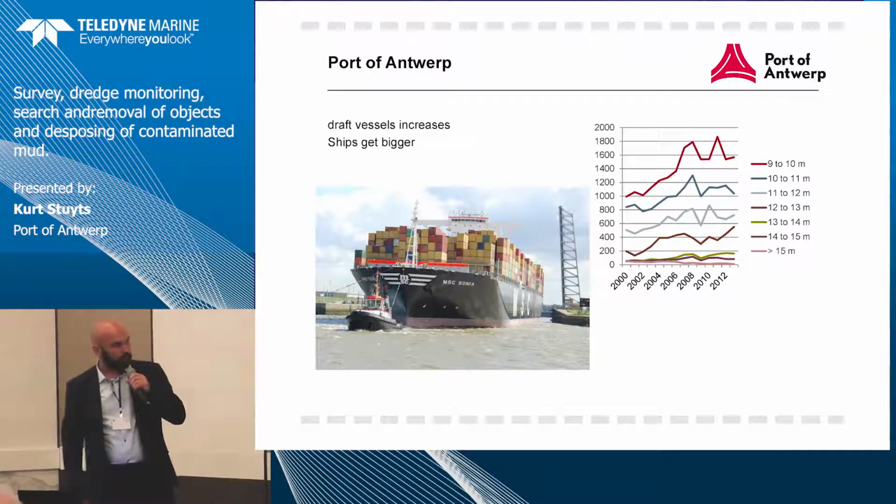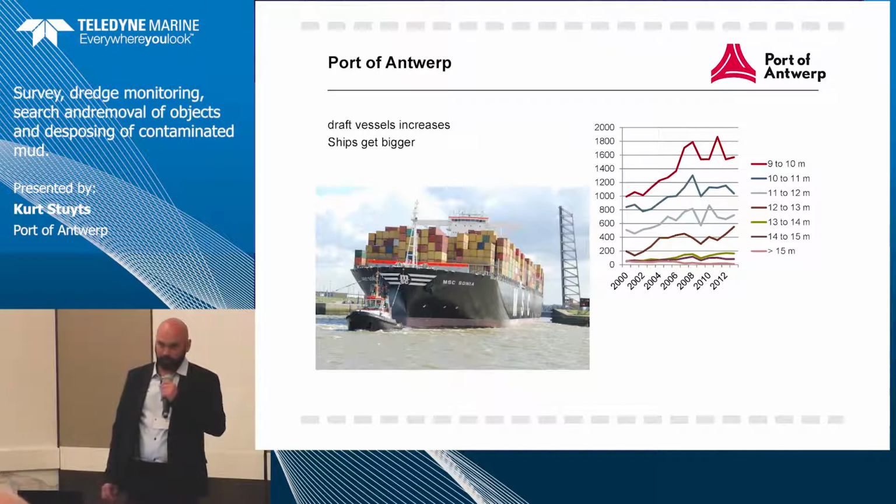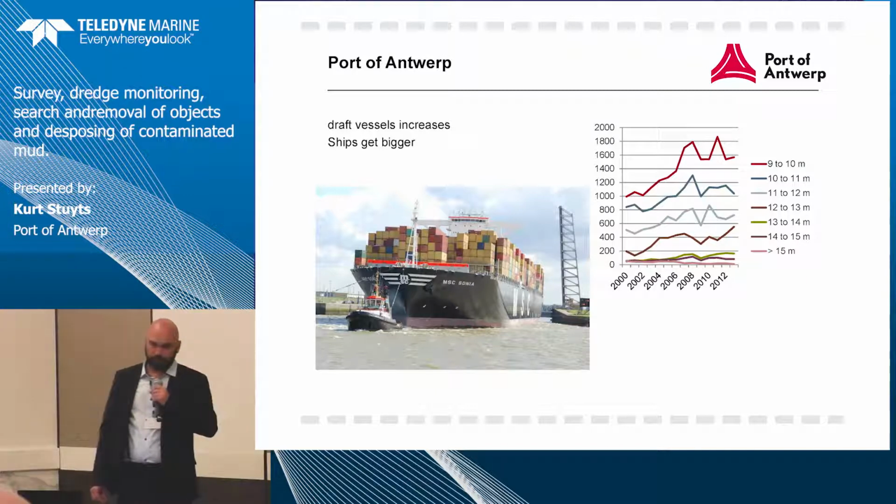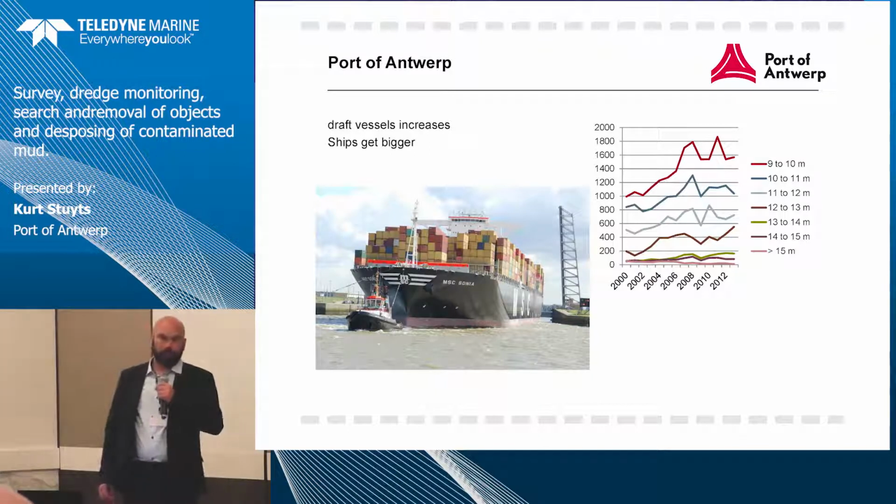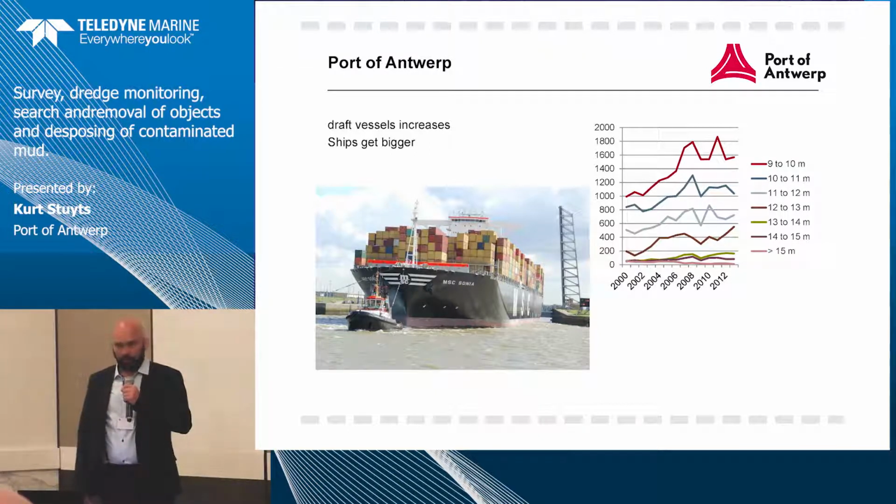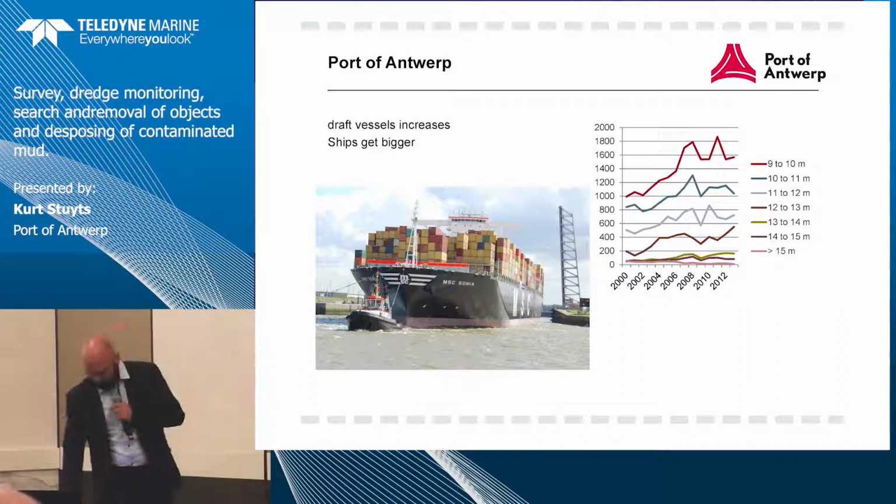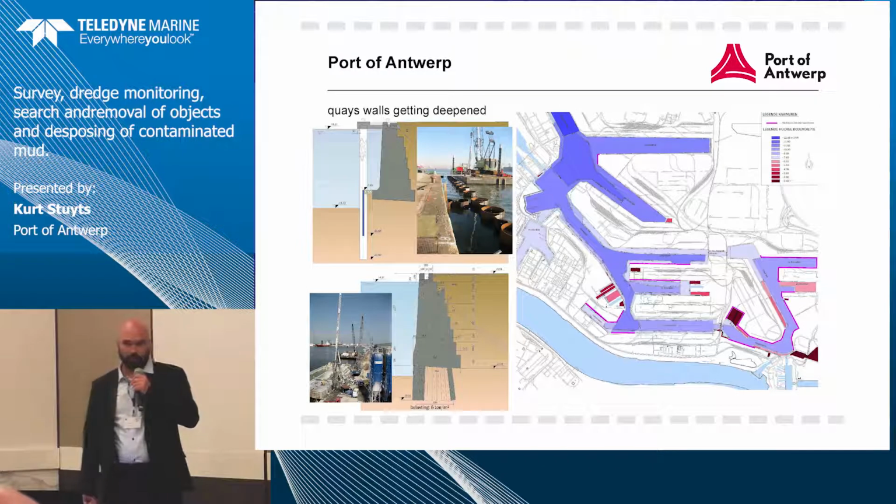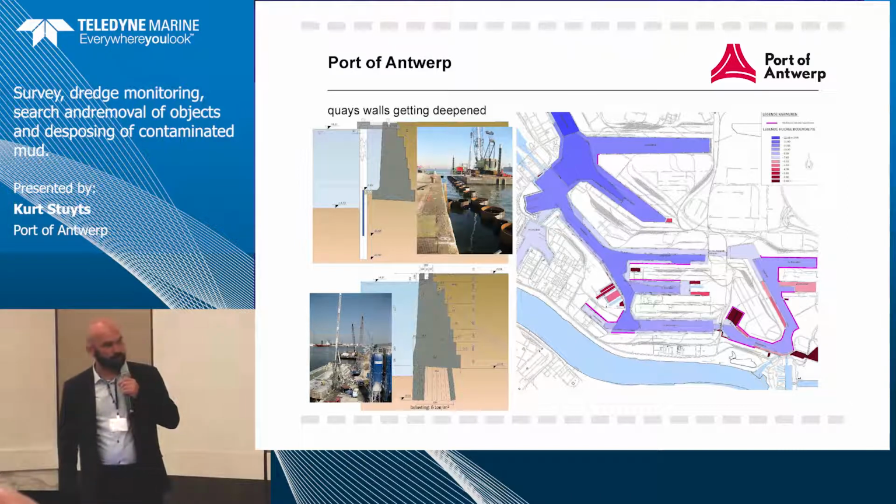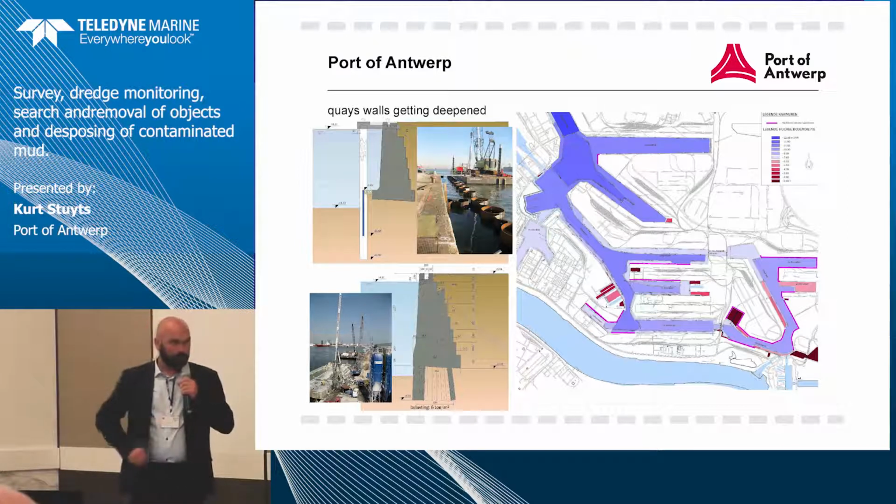So we have a lot of projects in the Port of Antwerp about deepening our quay walls. We get a lot of bigger ships, with a lot more draft. So we are an old port and we don't have much room to expand. So we're always trying to find new ways to let those bigger vessels come into port. Therefore we are building new structures in front of the old structures, so we don't throw everything away. It's just renovation projects in which we're going to deepen the quay walls.